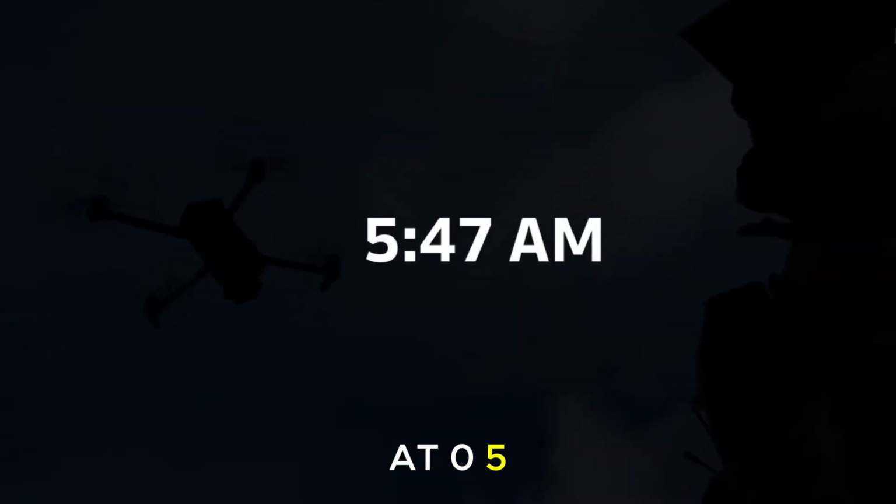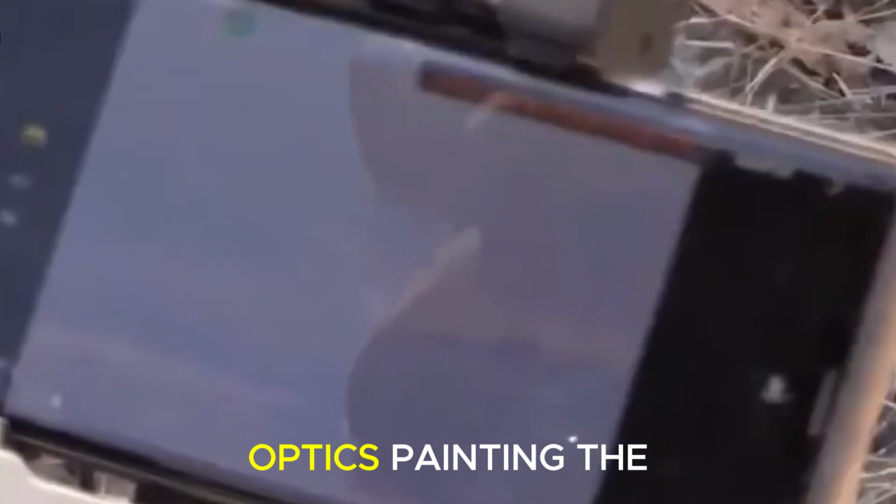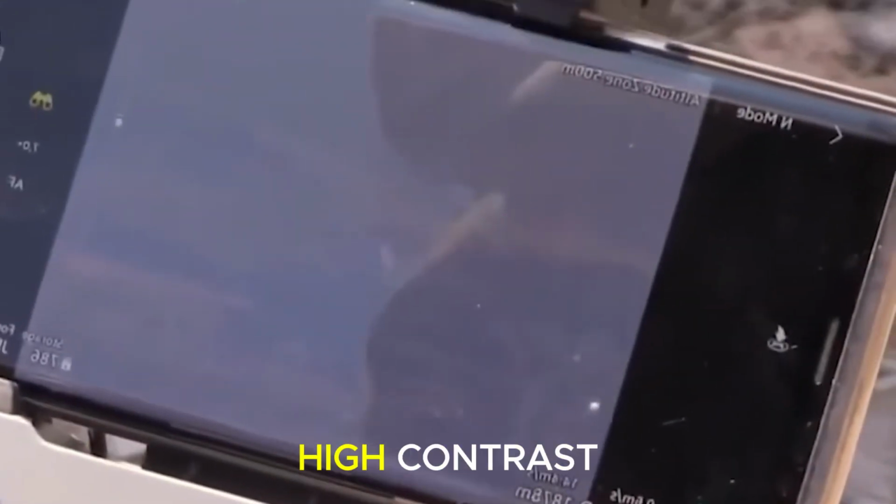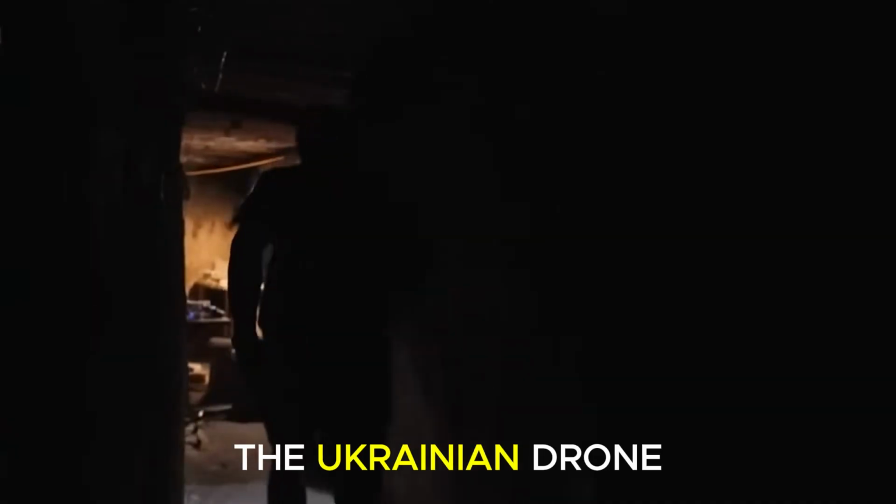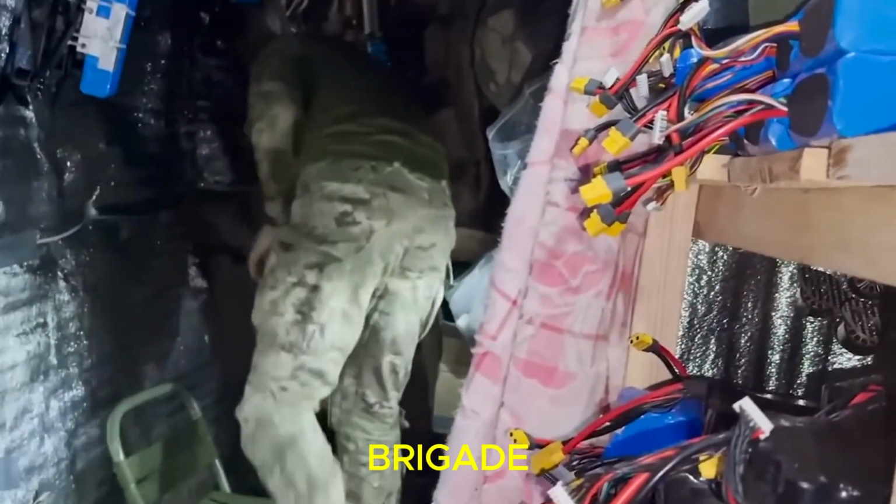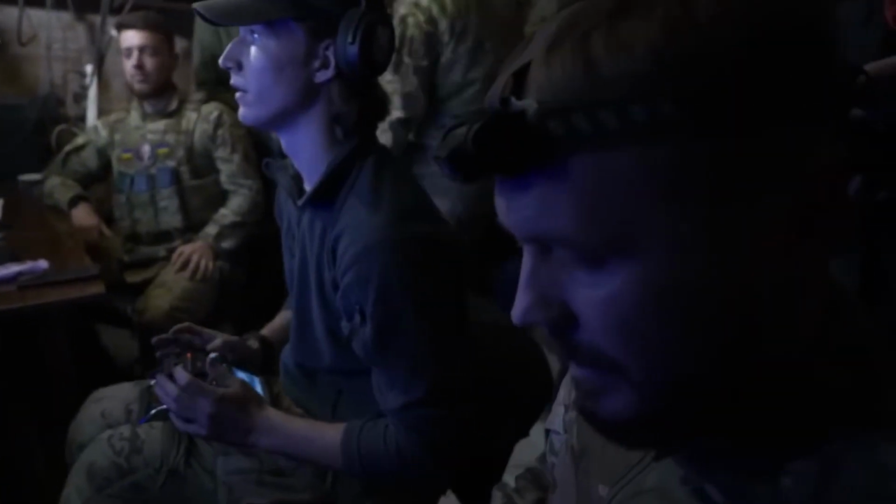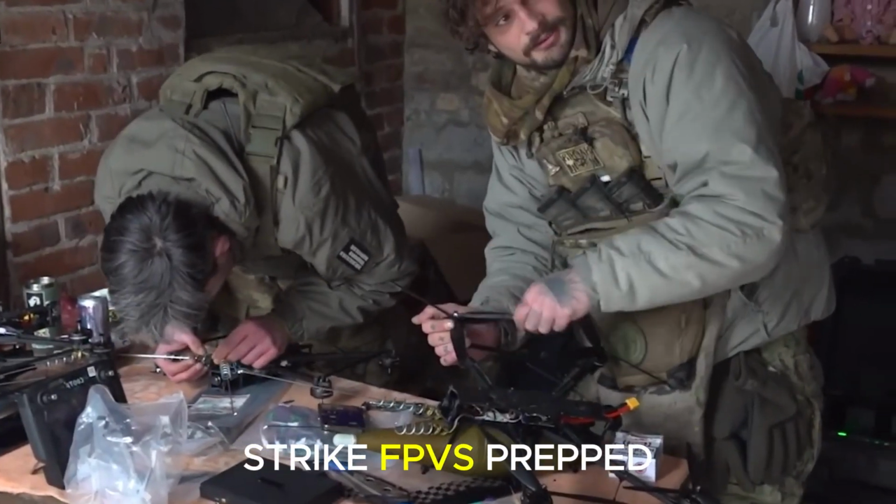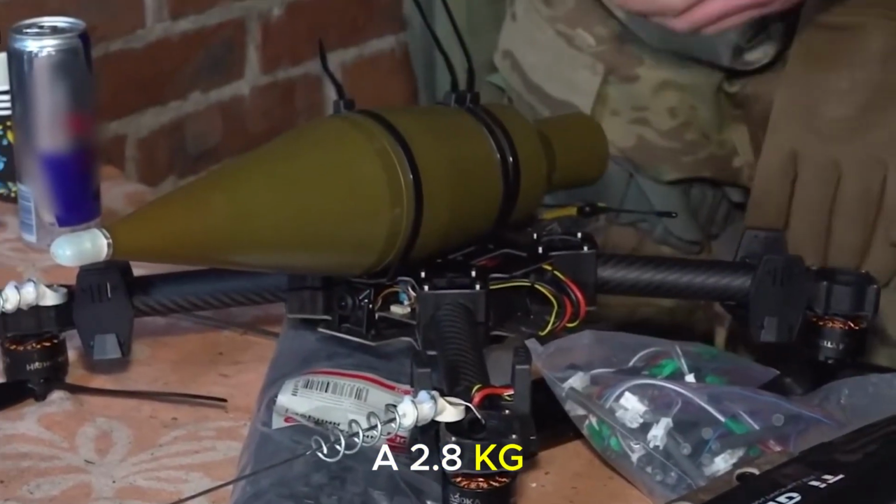At 0547, a Mavic 3T recon drone was aloft at 280 meters over Bakhmut. Chasiv Yar rode its thermal optics, painting the terrain below in high-contrast black and white. 3 kilometers west, the Ukrainian drone crew from the 427th Separate Unmanned Systems Brigade held position. Call sign Ryrog sat in a ruined basement. 4 Ryrog 10-strike FPVs prepped on a plastic tarp, each armed with a 2.8-kilogram charge.